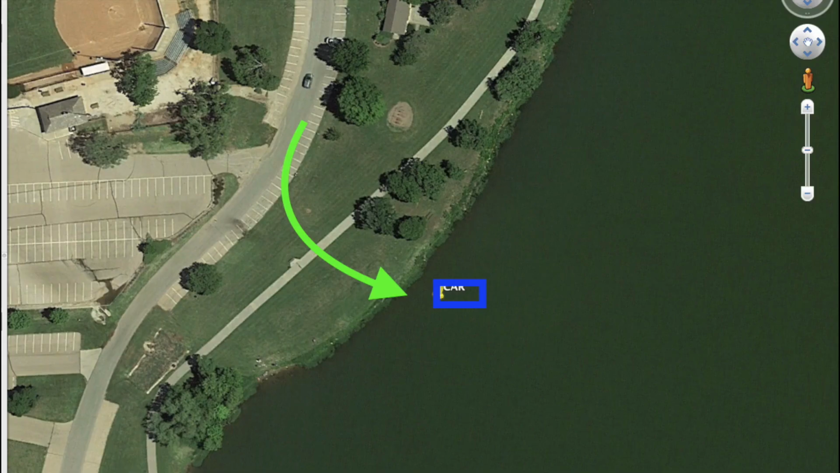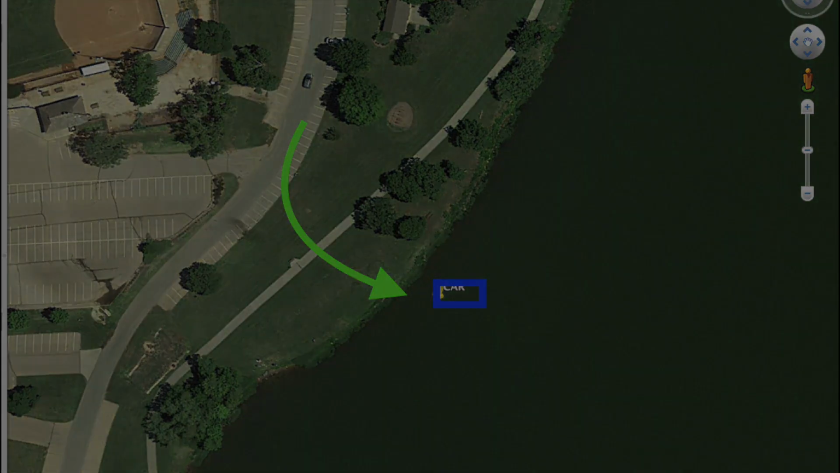All right, option two. The car was heading southbound on this road and got out of control, couldn't correct, overcorrected, and ended up in the water this way. I believe this is a far less likely scenario, just because of how far the car was out in the water and how fast that guy had to be going.